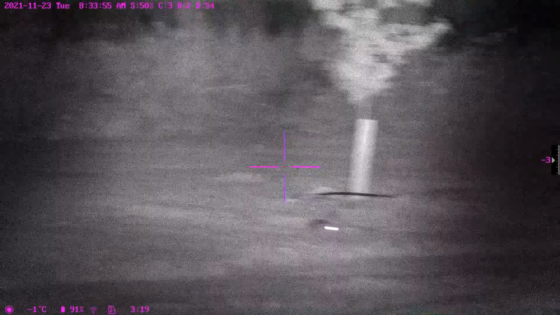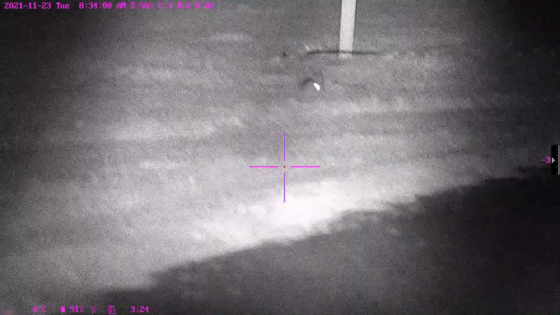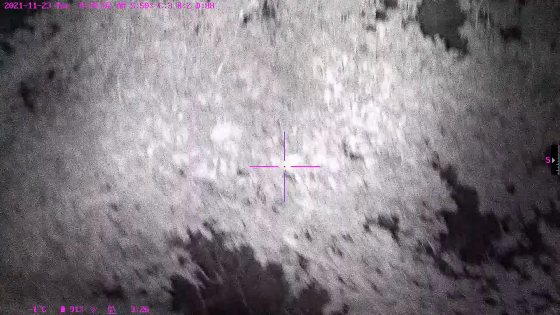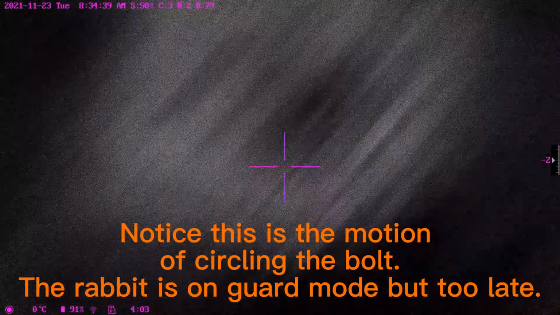So the rabbit was basically sitting there doing its normal stuff. It might know I'm there, but it didn't treat me as a threat until I cycled the bolt and it realized that it's in trouble, but it's a bit late for that.